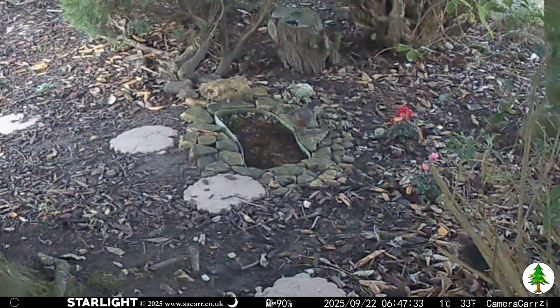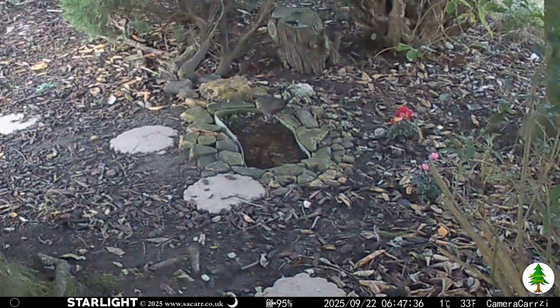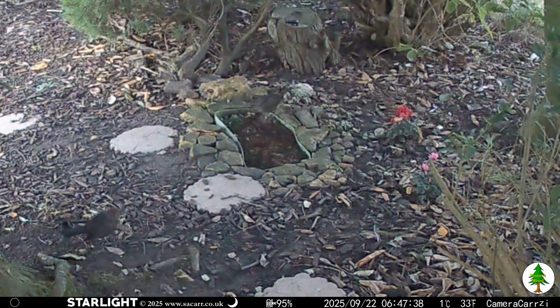Birds in the early morning of the 22nd. The camera only runs from early evening to about 8 in the morning.